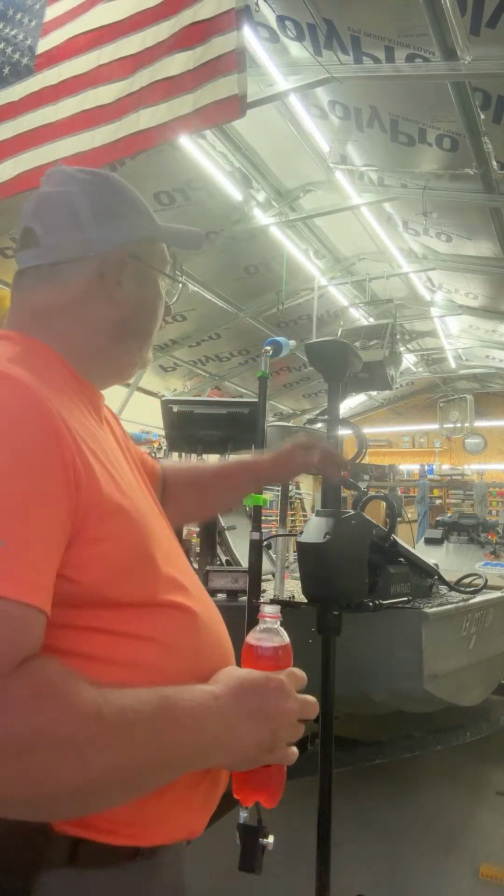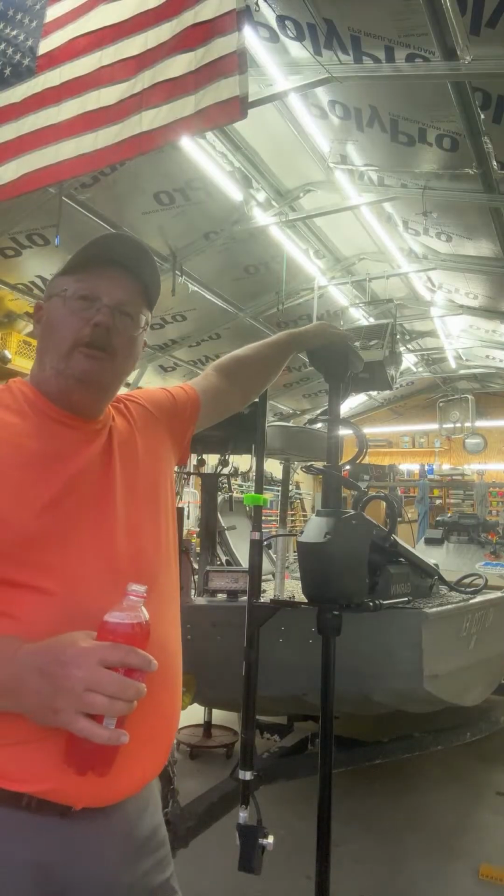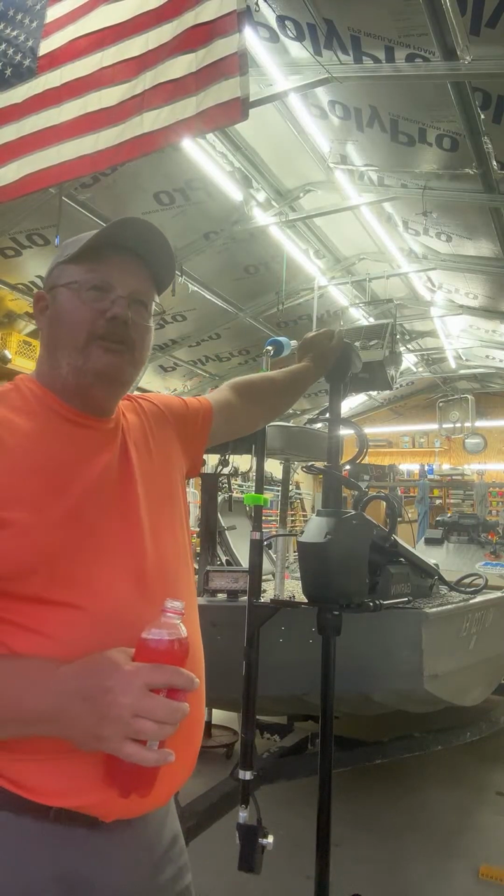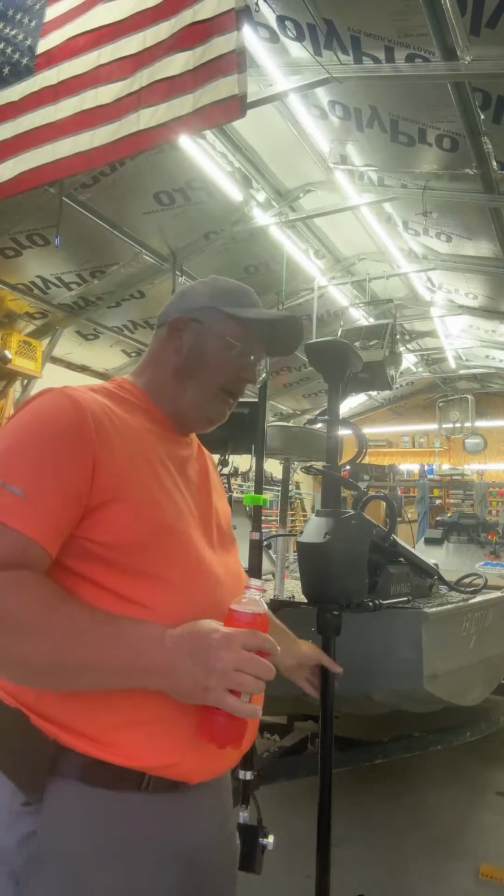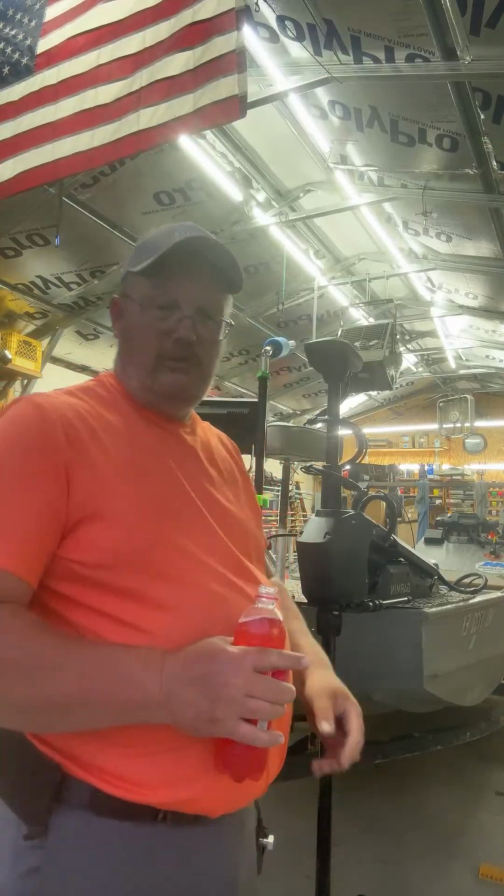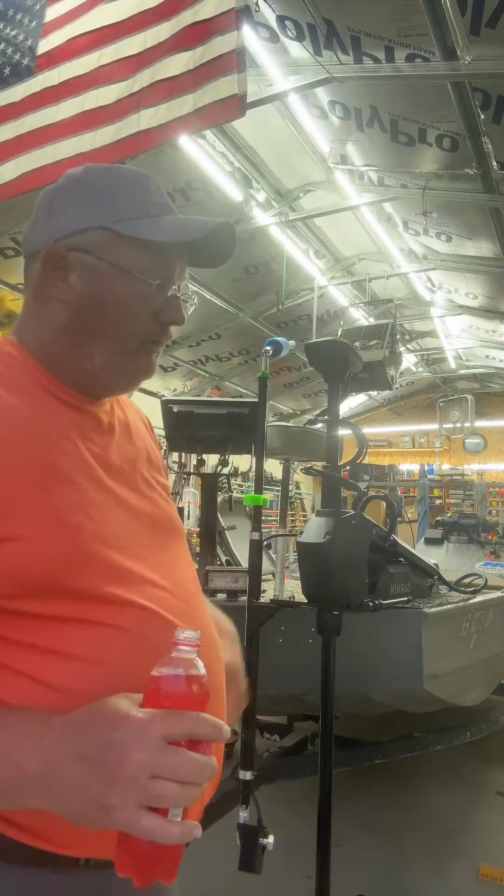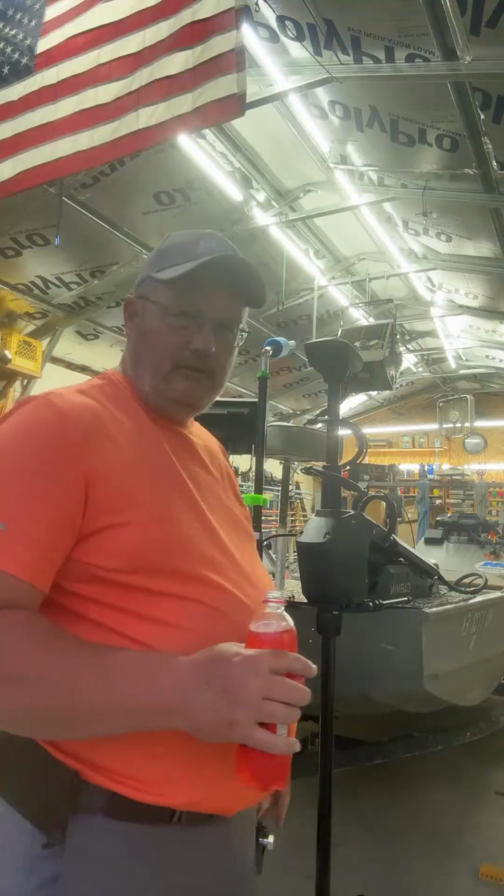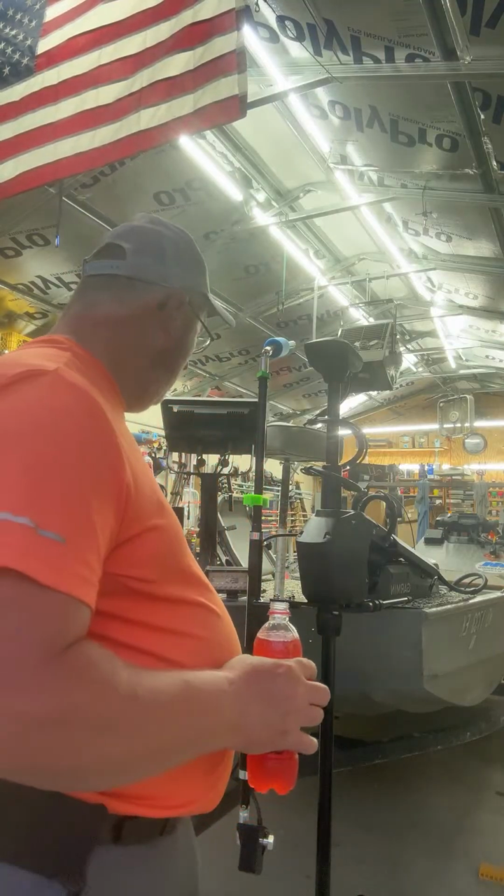So, yeah, was it worth it? I got it new. This one was $3,600. I think $3,600. I got it for $26 on sale at Bass Pro. It was worth the money. Definitely. Even though the shaft's a little long, hands down, I haven't regretted buying that at all.